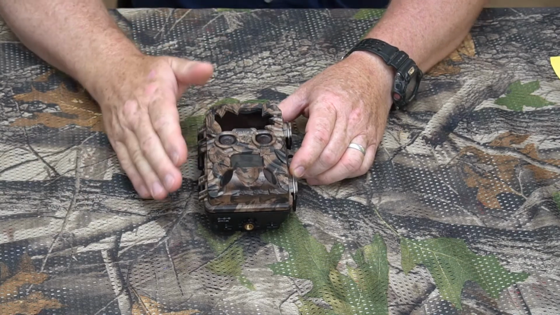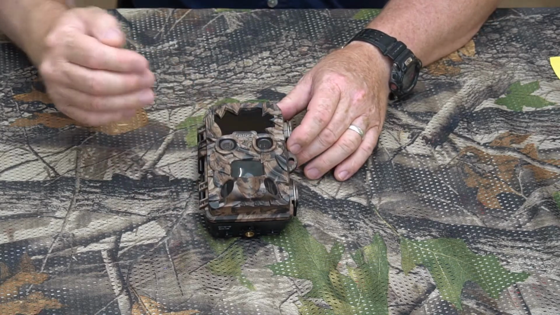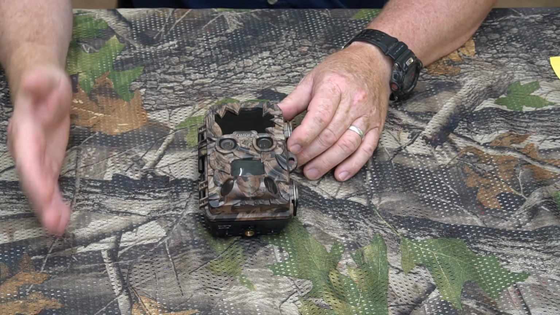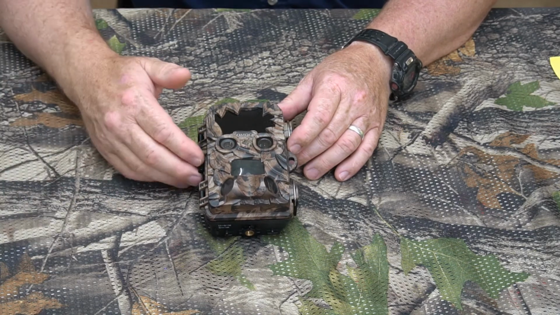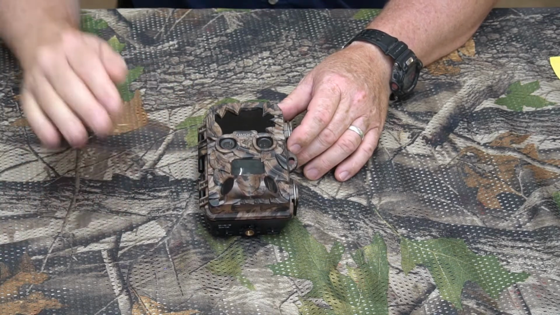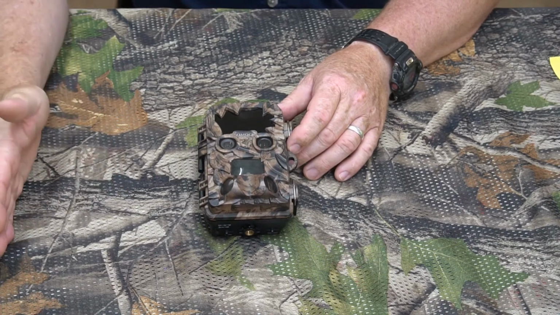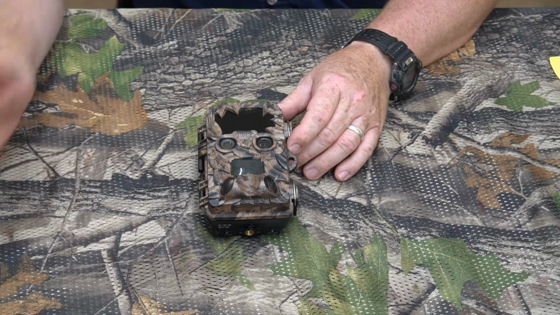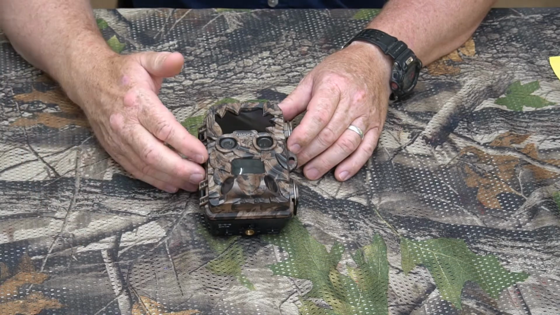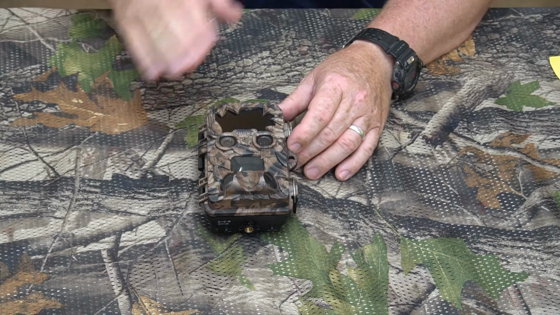But having said that, let's go back to the data. The video file sizes on this are enormous compared to HD cameras. Okay, a normal HD camera, all the other trail cams that I've tested, their average video file size for HD at 30 frames per second or 1080p at 30 frames per second is going to be around 2 megabytes. I've seen them from 1.4 megabytes to 2.5 megabytes, but the average is around 2 megabytes per second. Okay, this one here at 1080p was 7.2 megabytes. That's more than 3 times the size.